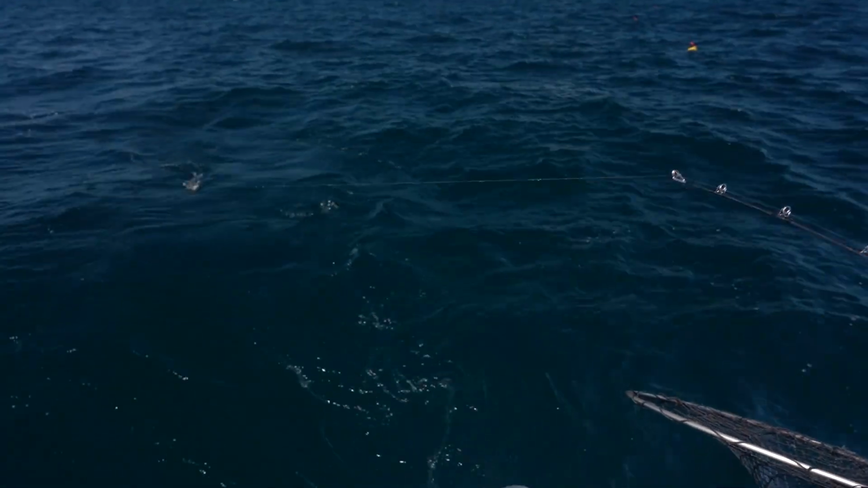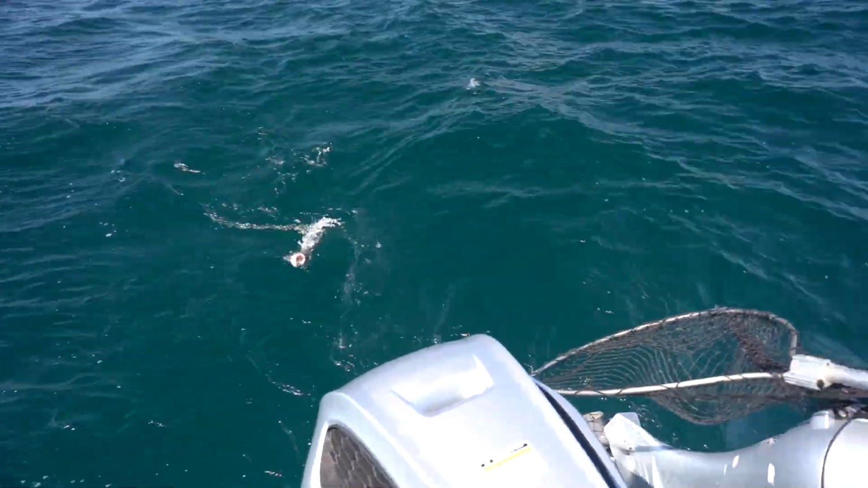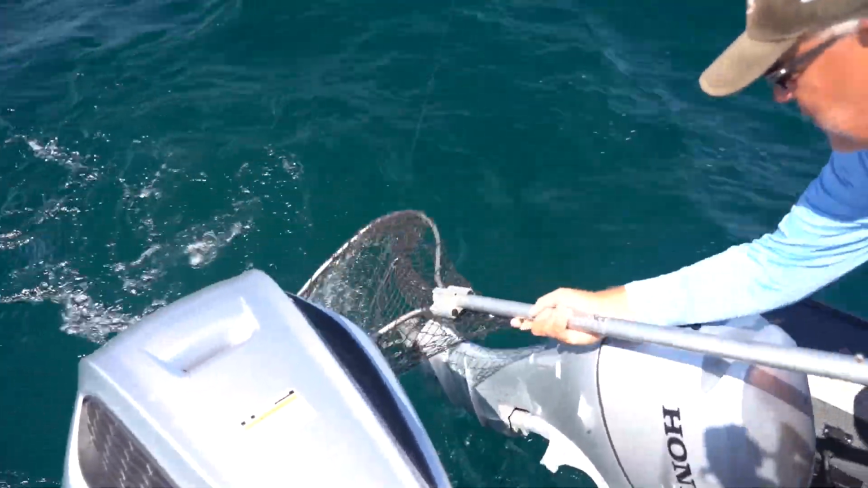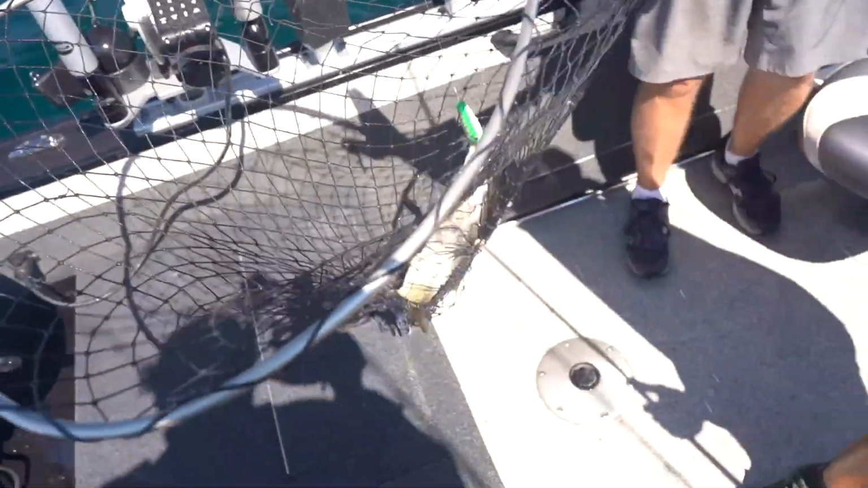It's another great looking fish. I'm telling you what, a lot of people would be happy with a fish like that. And I'm gonna thumb the net, Travis, so it doesn't get all messed up in it.